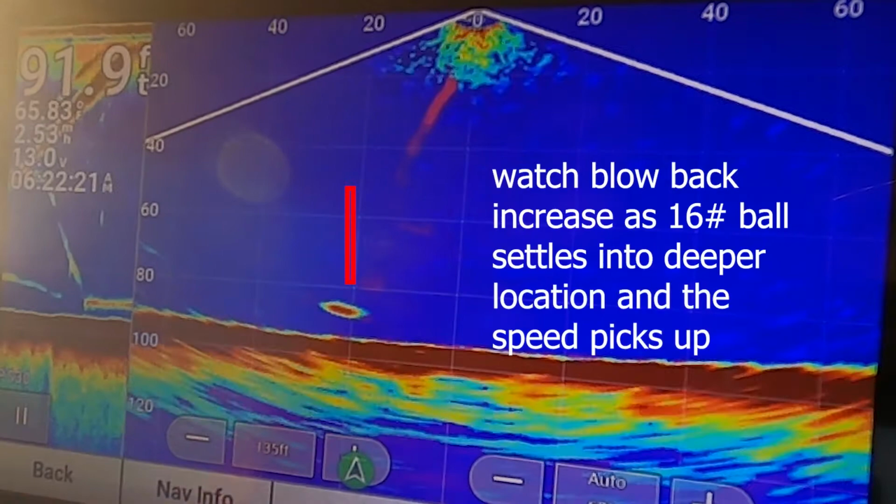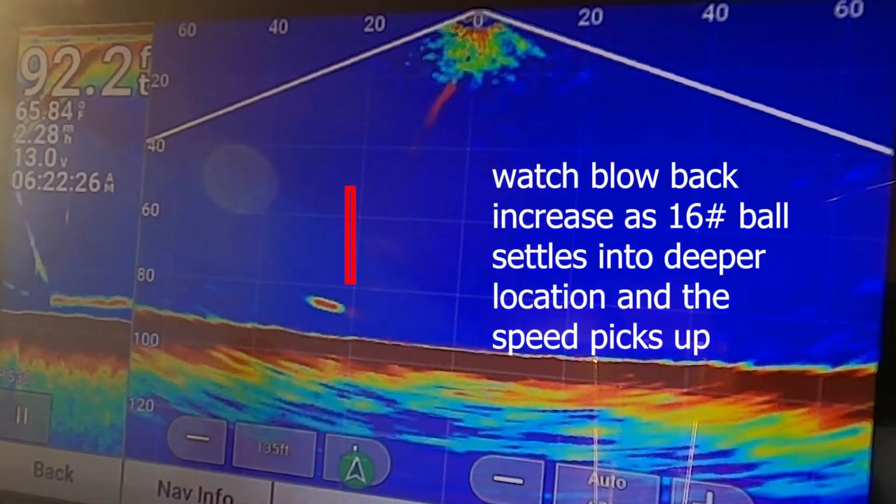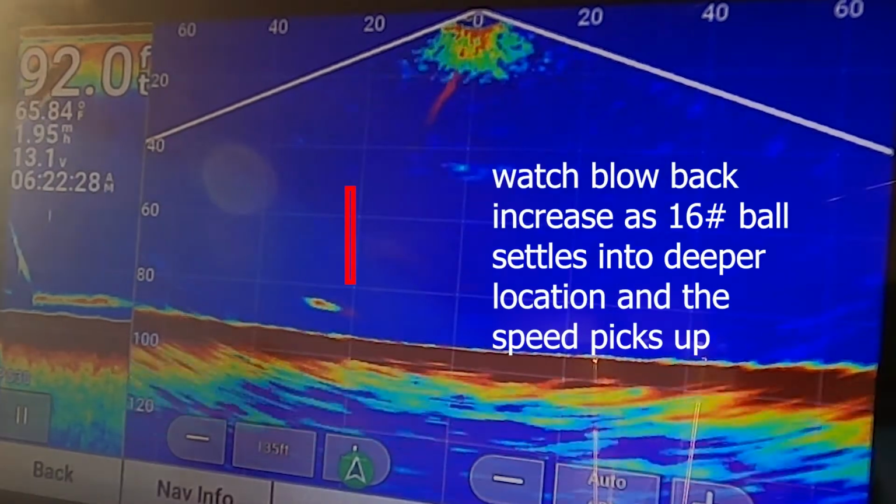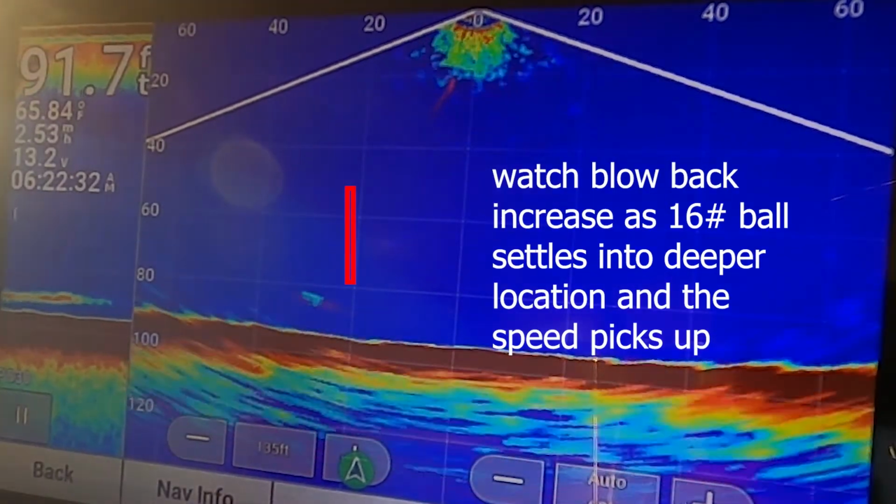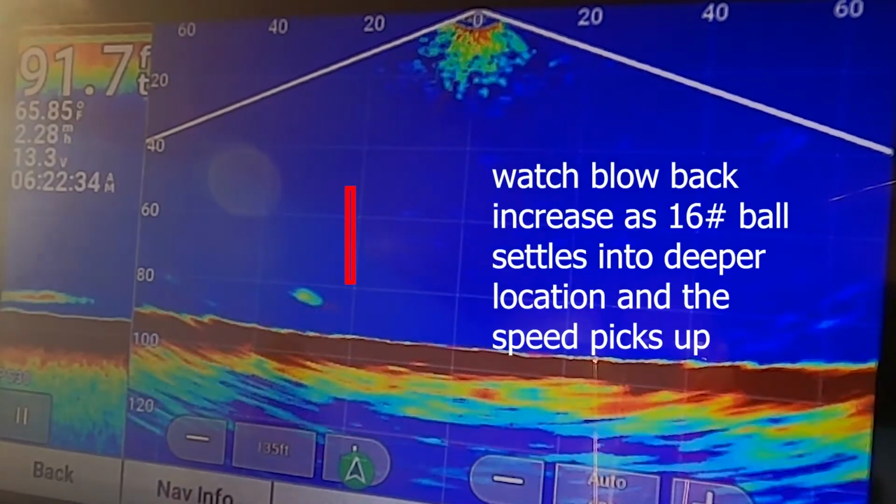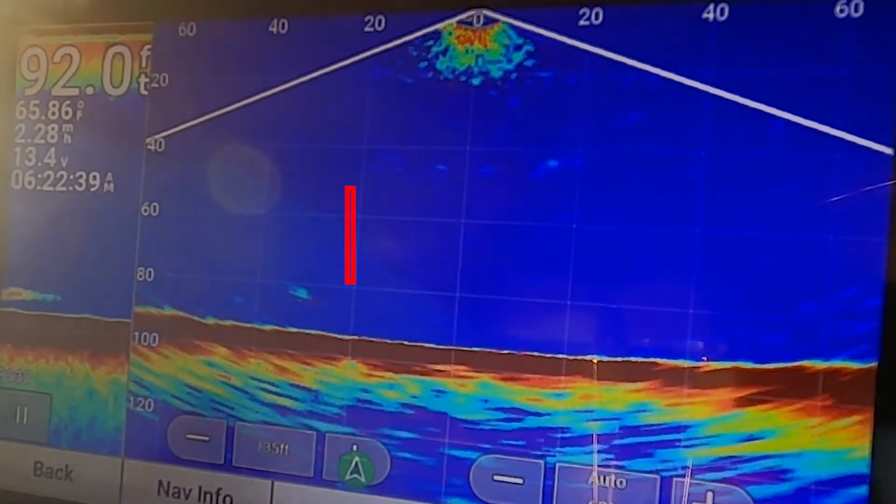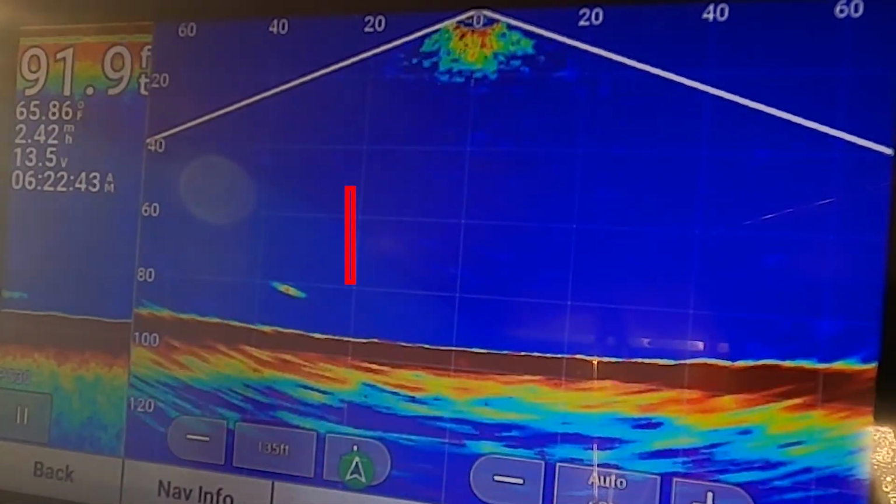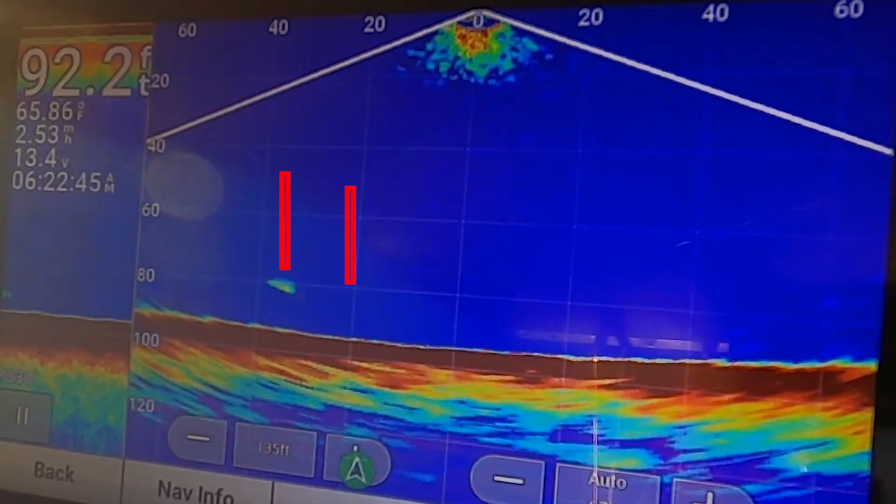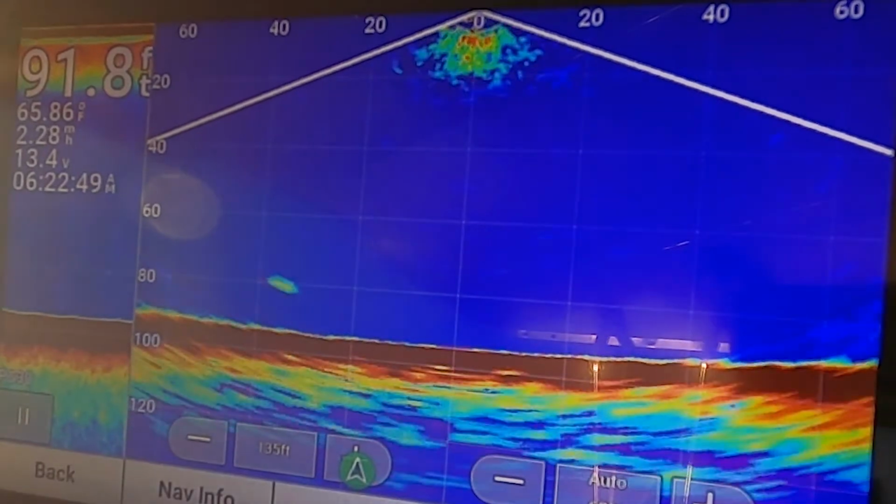Okay, we've let that weight down. Let's look at the blowback. We're pretty deep, so I expect to have a lot of blowback. And I got the boat chugging along pretty good at 2.4, 2.5. So I started out at 20-foot blowback, but now with the weight so deep, that 16-pound POW, I'm going to gain another 15 feet there. So that's something you can see with the Panoptix.